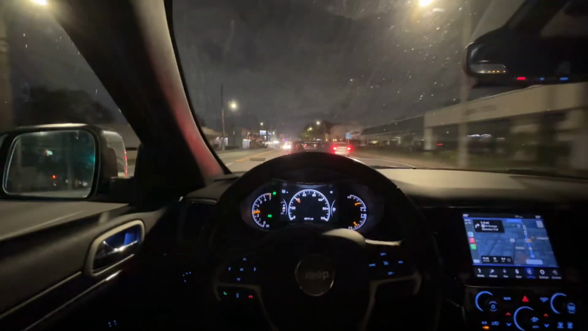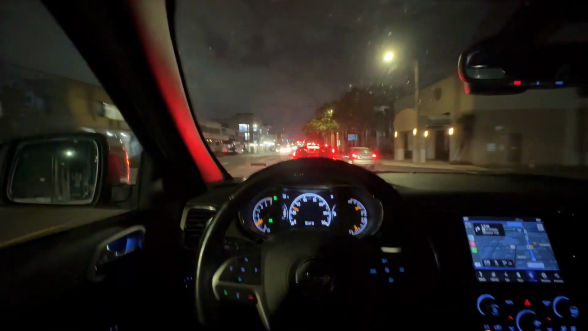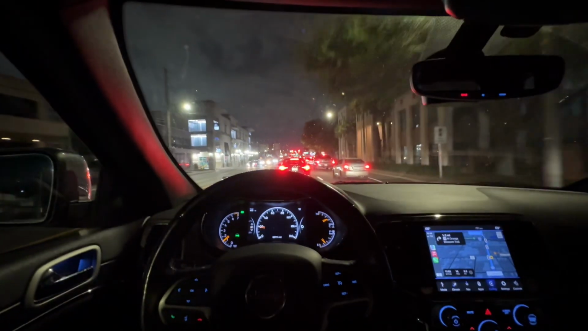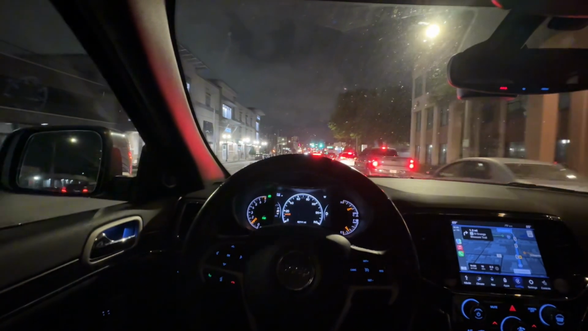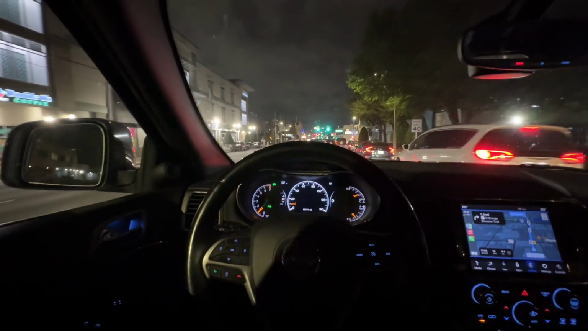Red light camera ahead. Ooh. Almost crashed into the back of her. We over here by the hospital? I guess. No, we not. We over here by West Colonia.